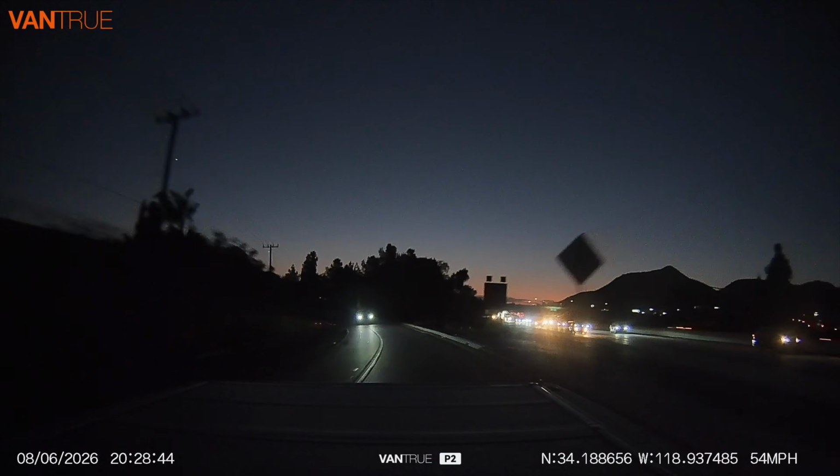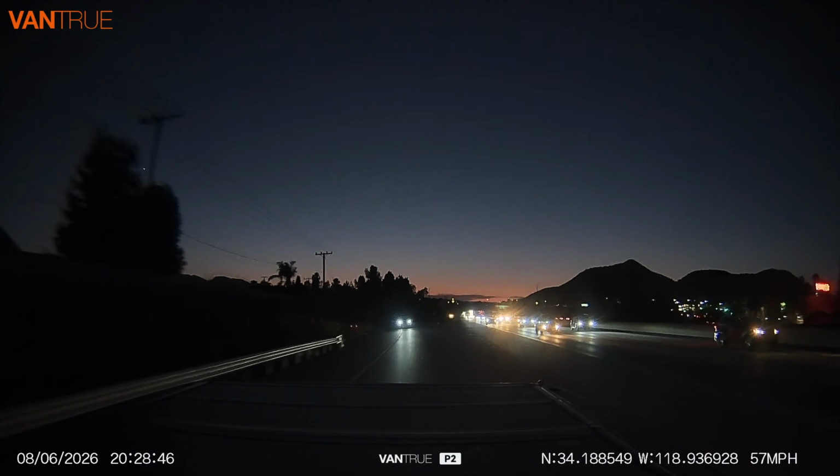And the other neat thing is playing around with the IR camera at night. This is what it looks like going down the road at night.